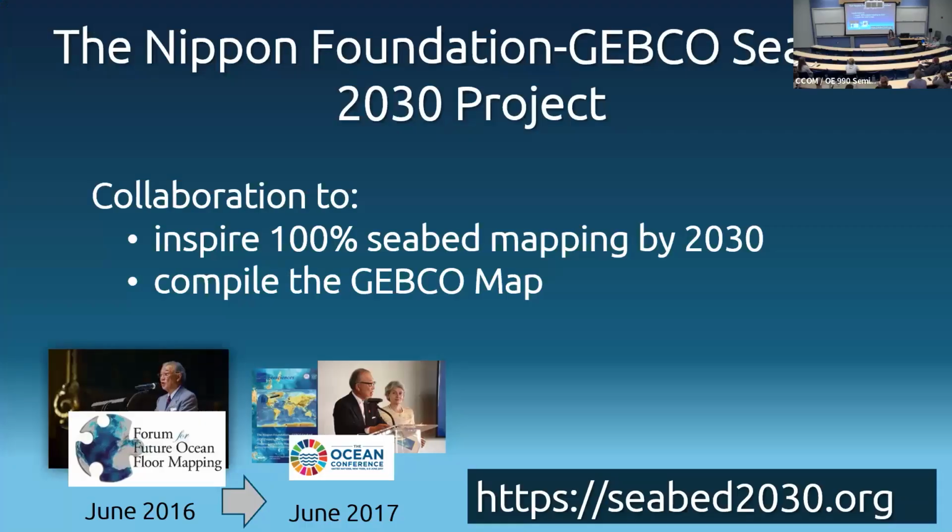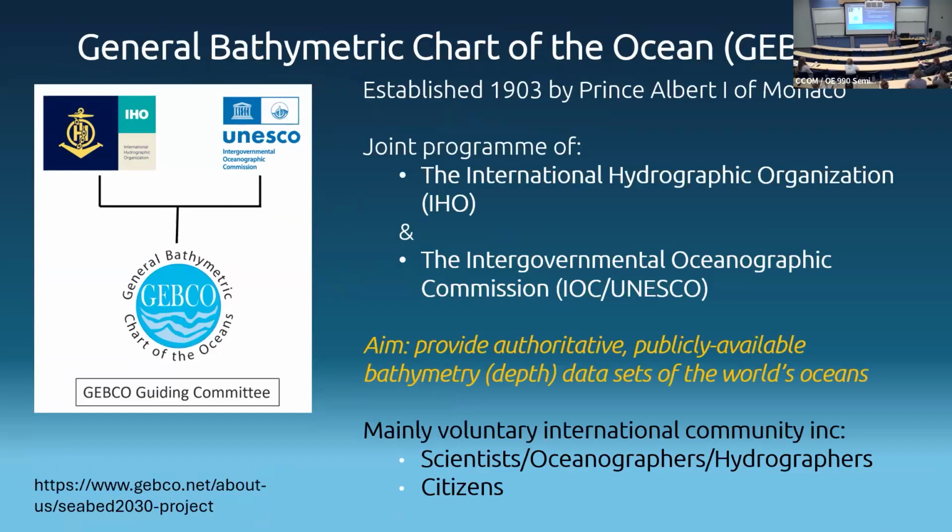So, Nippon Foundation, GEBCO Seabed 2030 project. The goal is to inspire everyone to share data, go out and map more, and actually try to get the world mapped by 2030. When the project started, it was around 5% globally mapped. And the Seabed 2030 team is here to try and compile the GEBCO map and produce editions every year.